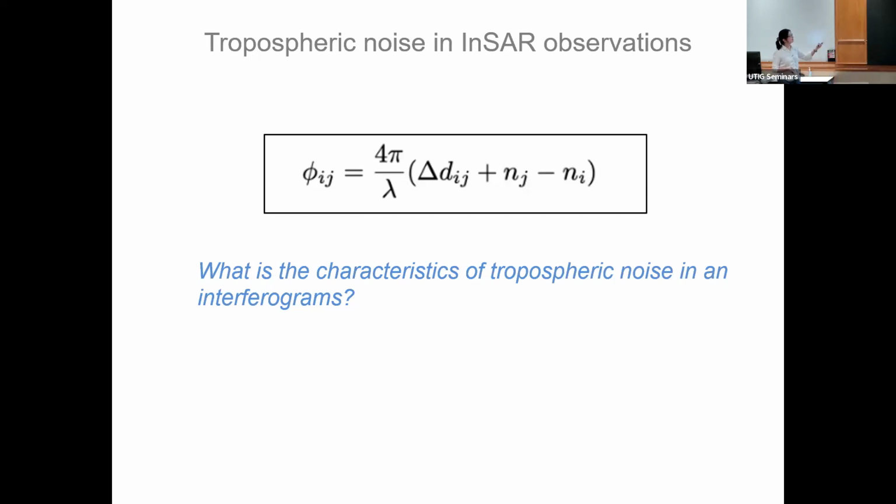So based on this formula, I have a question for you. What's the characteristic of the tropospheric noise in an interferogram, a stack of interferograms, by looking at that, right? As I mentioned, one of the key properties of the troposphere is that it's random in time.